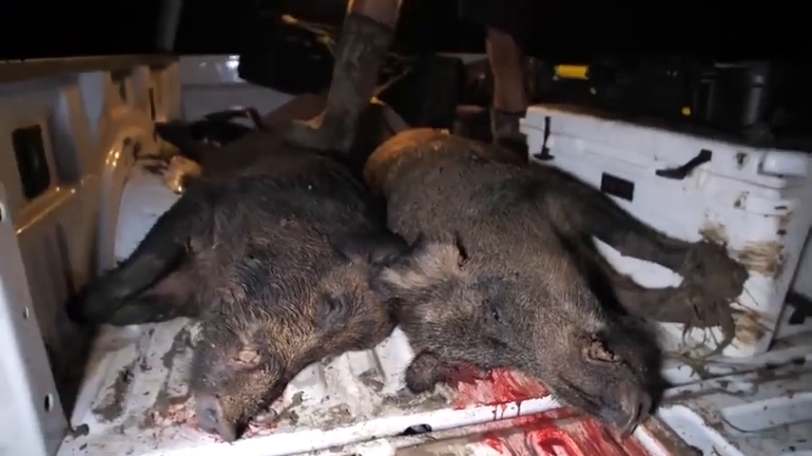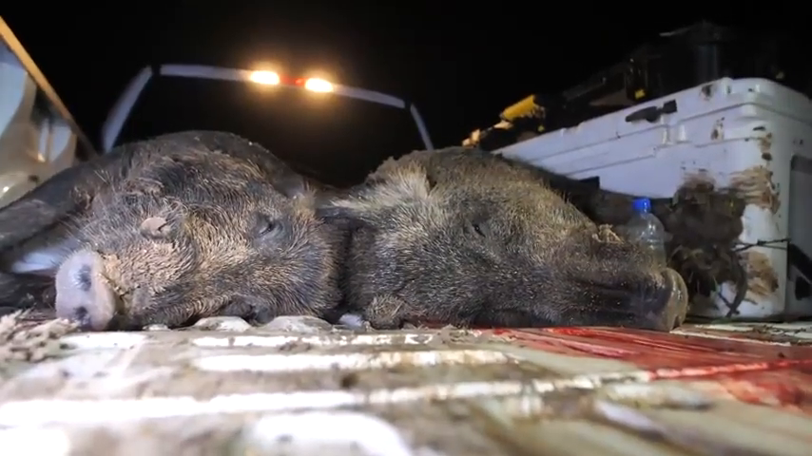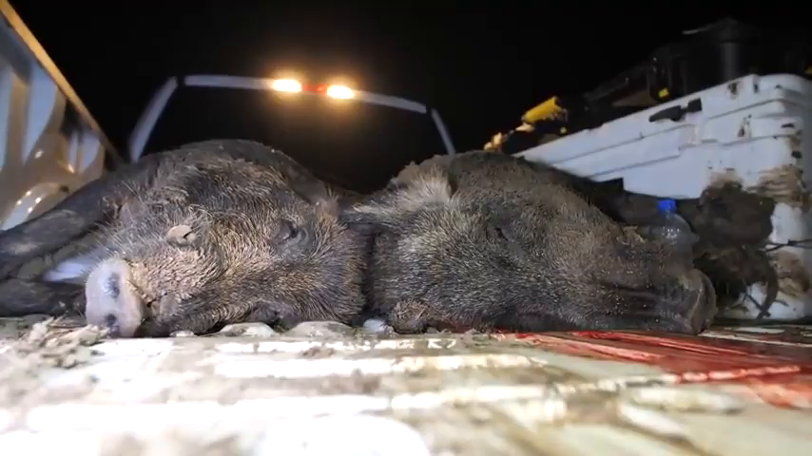These 2 big snooters right here are going to be going up in the Man Fish Cave. I got a cool Euro mount wood crafting project I'm going to do on these guys.